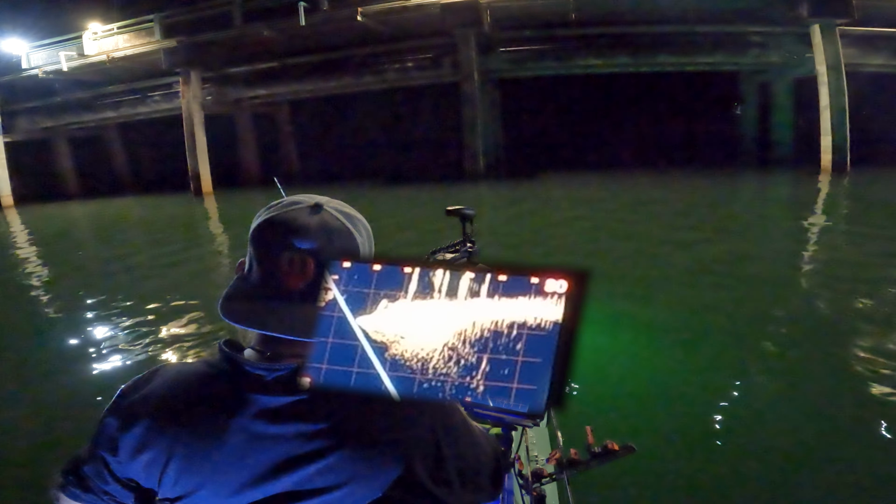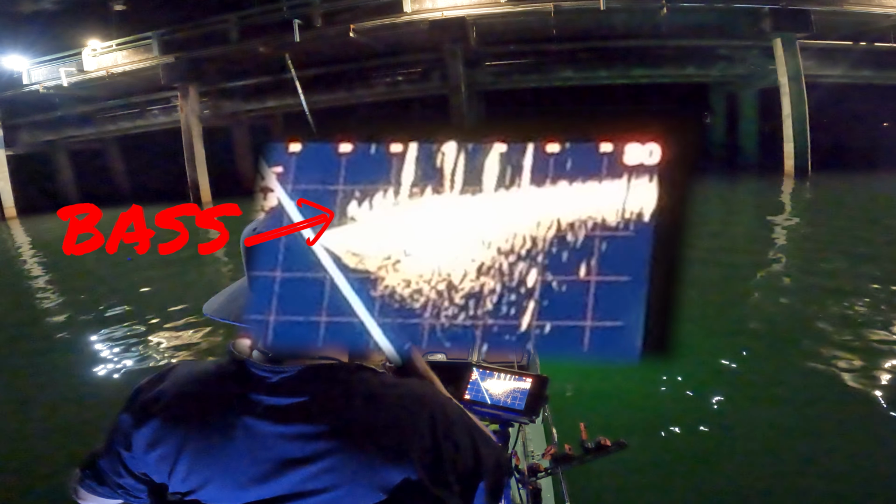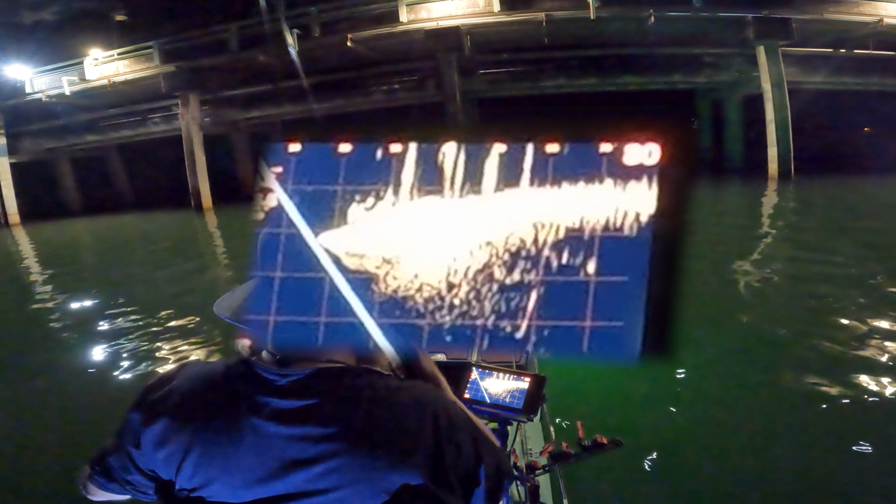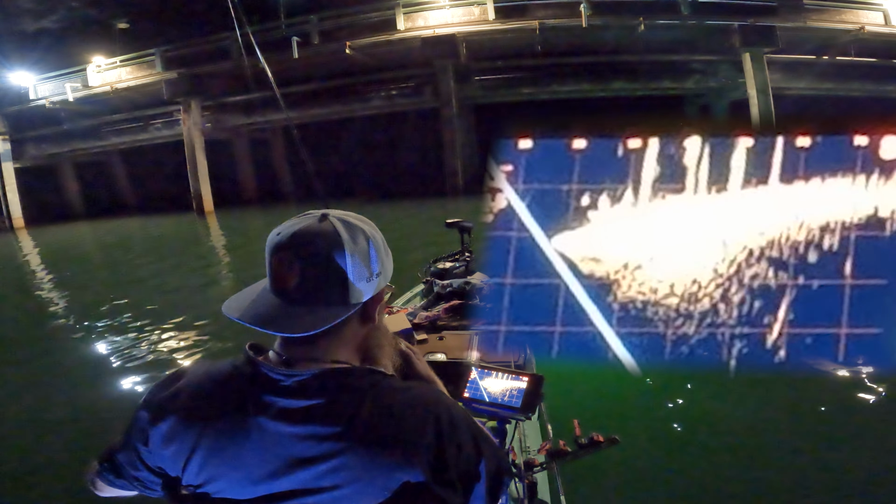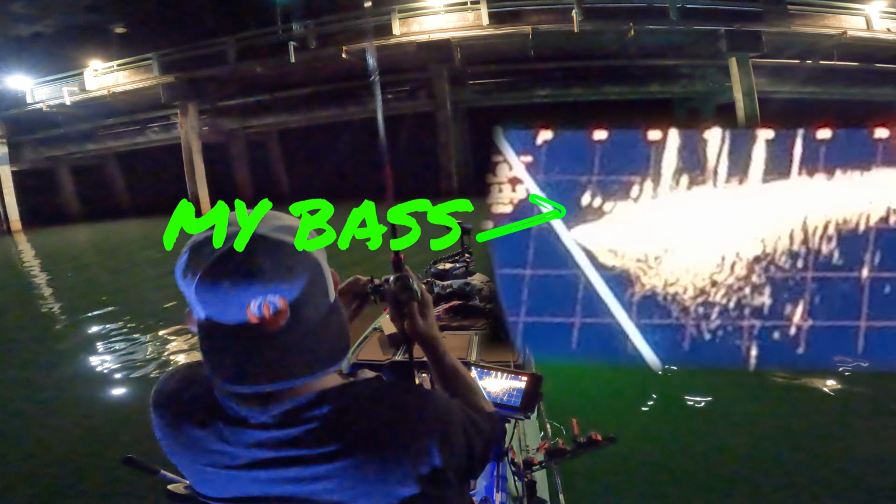This is why I wanted Livescope right now, as fast as possible. I can find the bass. The picture's distorted. I'm gonna put the SD card in here, but I can figure out what they want. And when they commit, watch this.